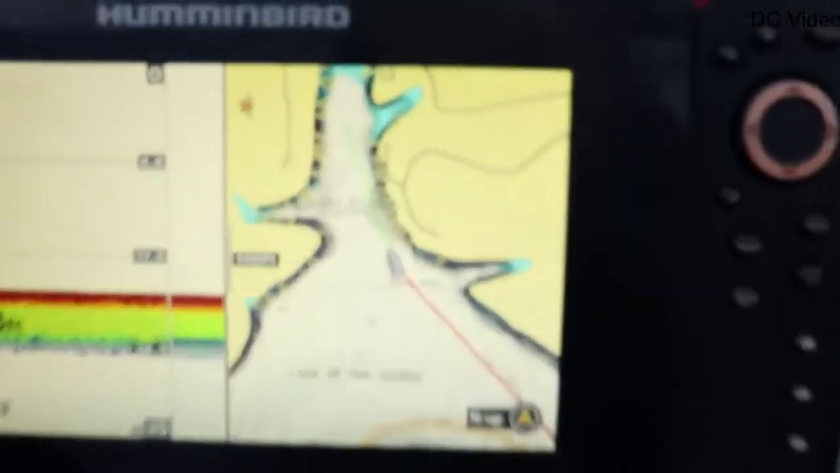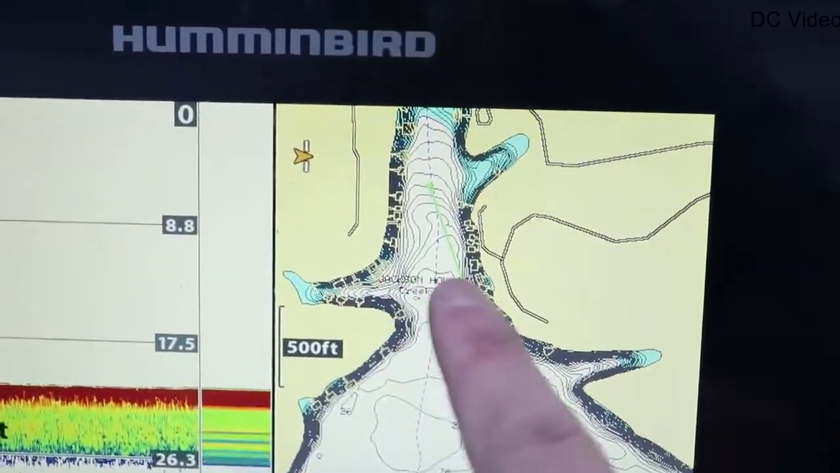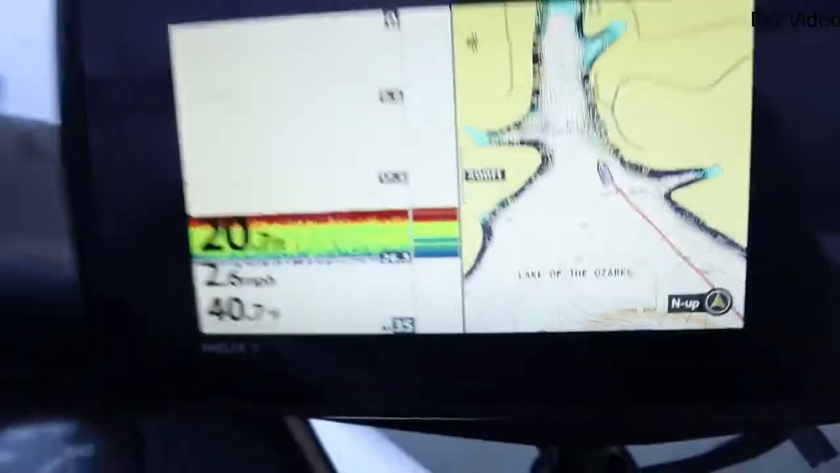Alright, so we made it up to this feeder creek right here, and I'm gonna try to find some. It's 20 feet right now, 40-degree water temp. This is actually warmer. This is 4 degrees warmer than when we were fishing yesterday on the Osage arm. It was 36-degree water temp.